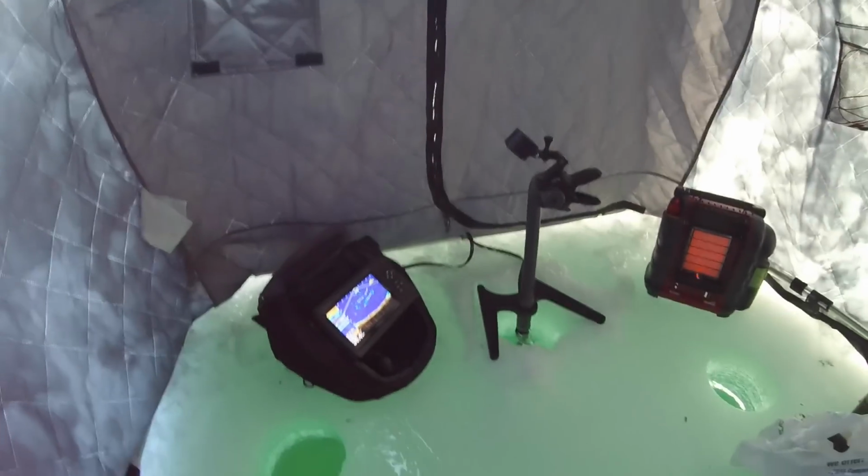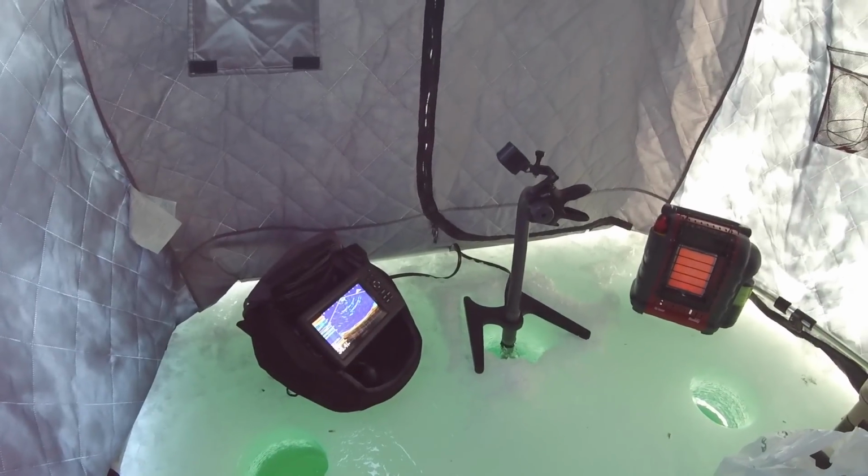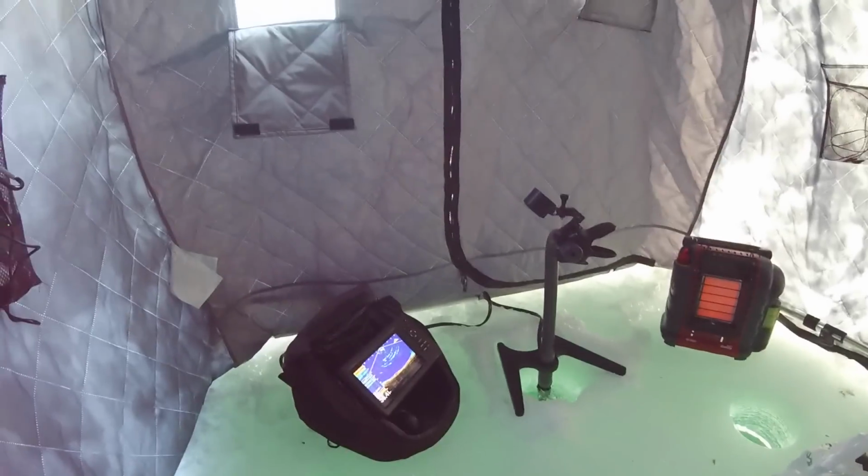So I did purchase the Garmin ice bundle Panoptix, and I just wanted to give you guys a little look, if anybody else is thinking about buying one of these. Like I said, I'm not associated with Garmin. I just did my own research, I like the product, so I went ahead and bought it, and I'm trying it out.